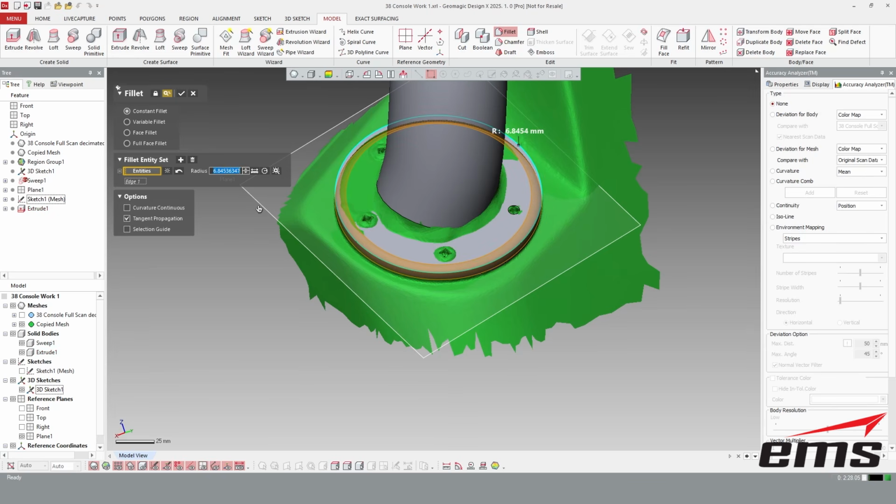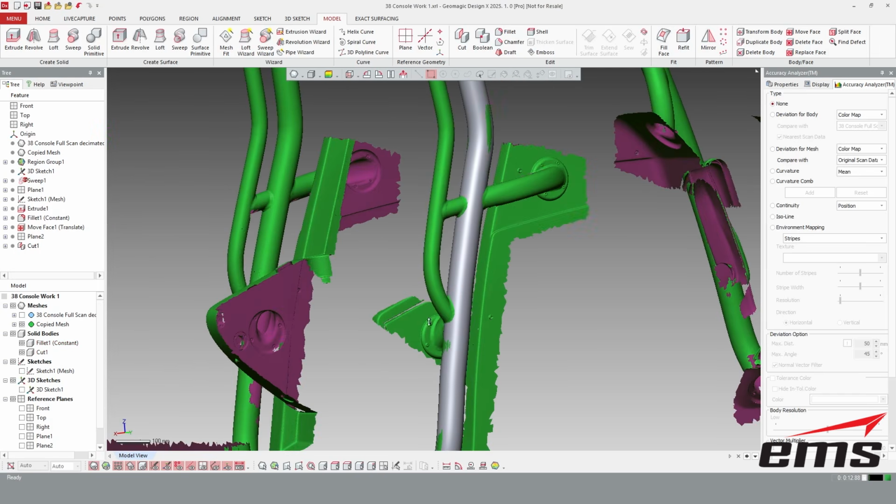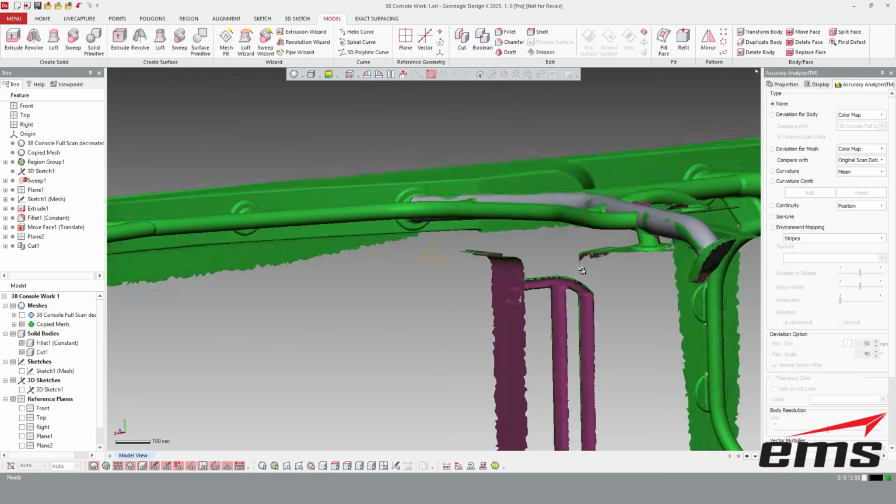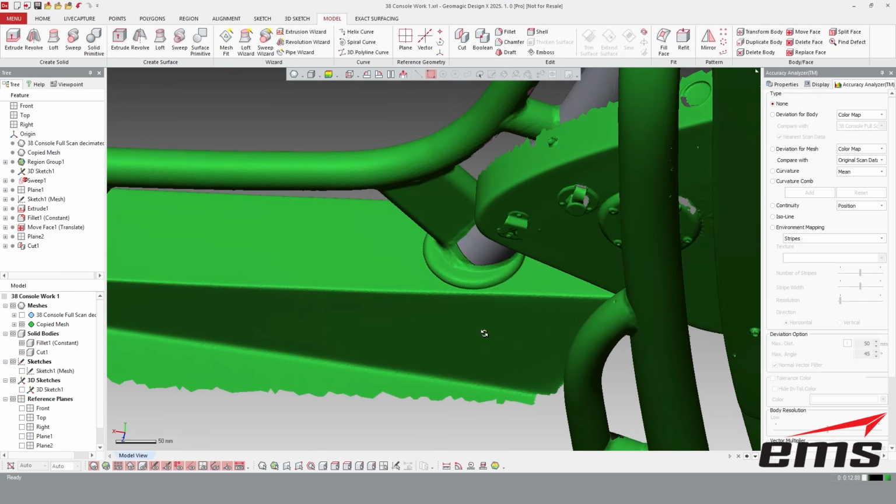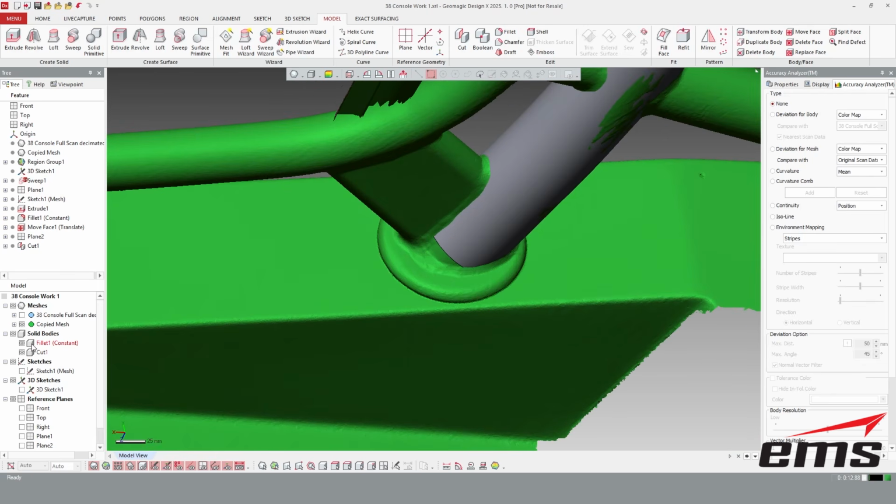So it says 6.8. I'll make it 7. All right, so with that done, let's go ahead and look at now the top. Now this one's a little different. There is no hole in it, or holes, okay? So we're basically going to do the same thing again.